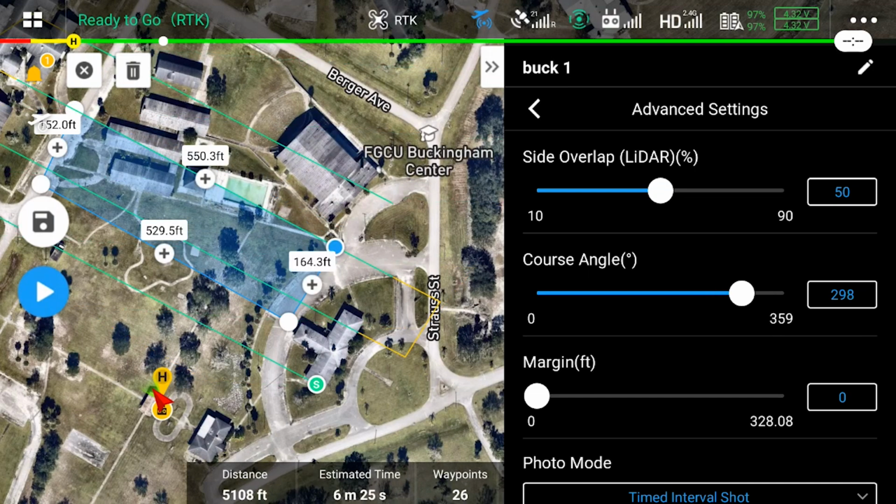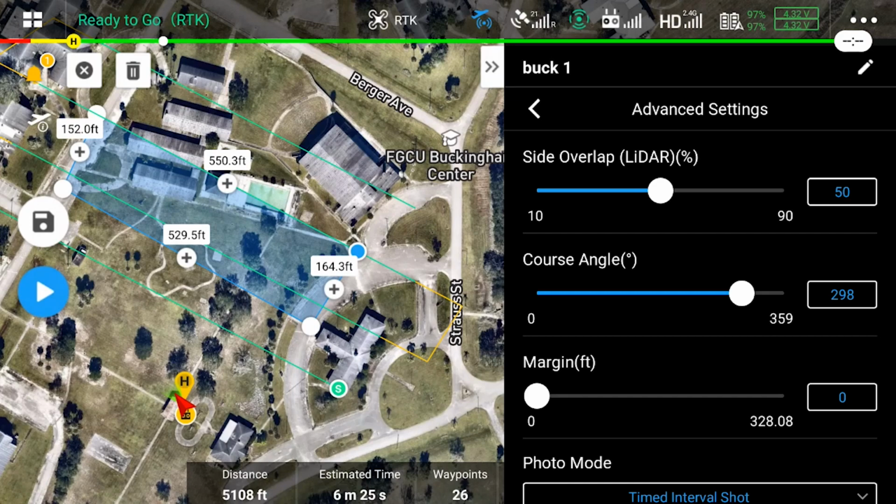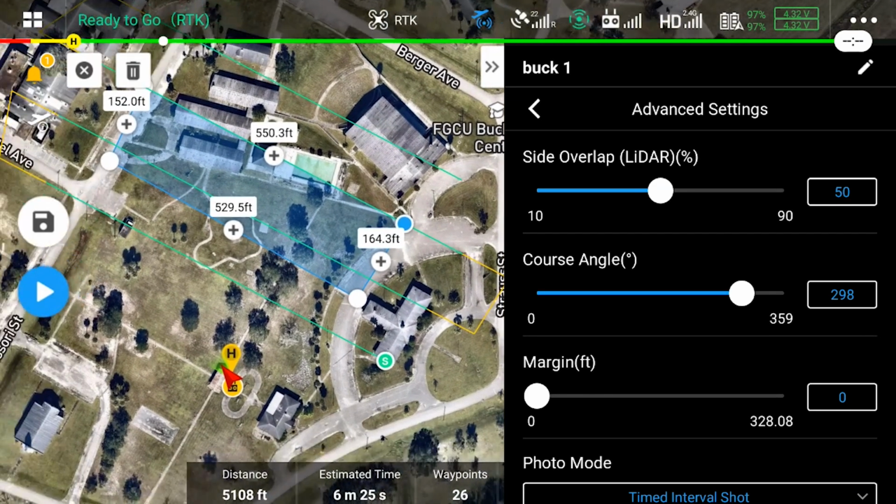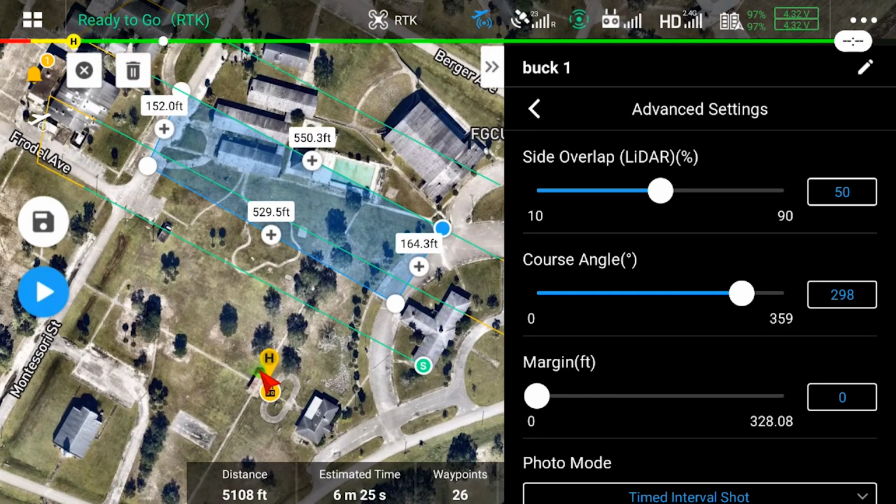All right, so there's our box there now. 164, it's a little bit more. Now with our course running linear like that along the path, that's going to make that a 529 foot run. We don't want to do that. So let's go ahead and put this back over here.